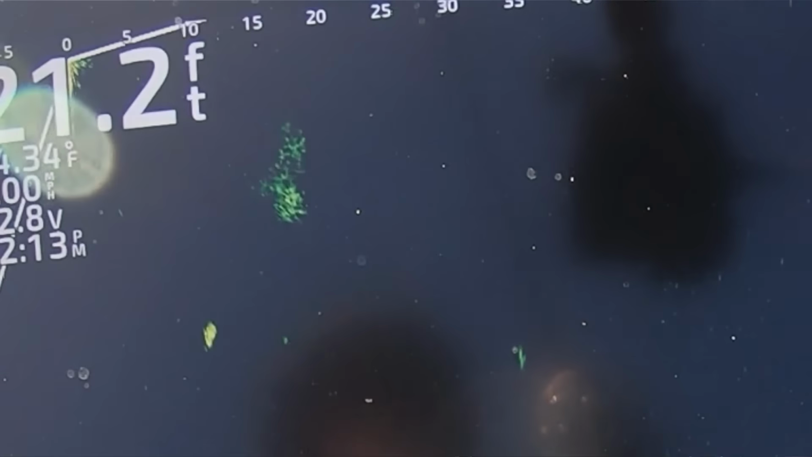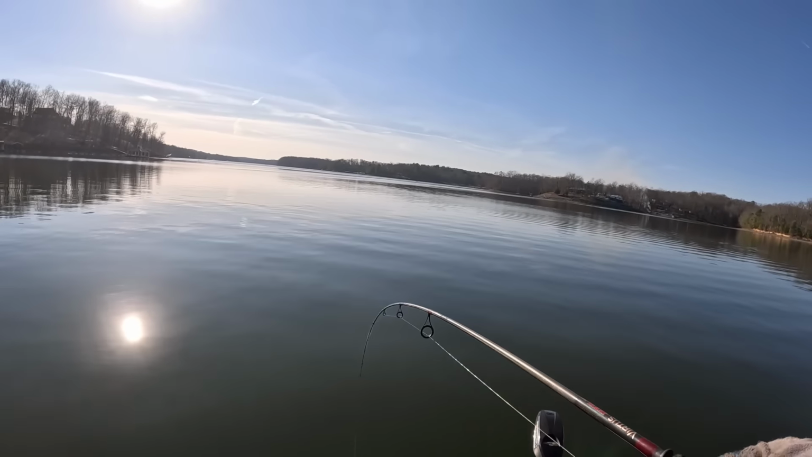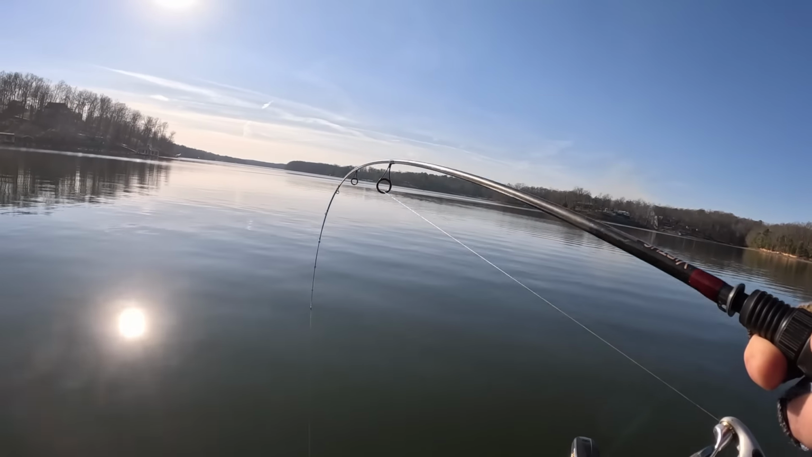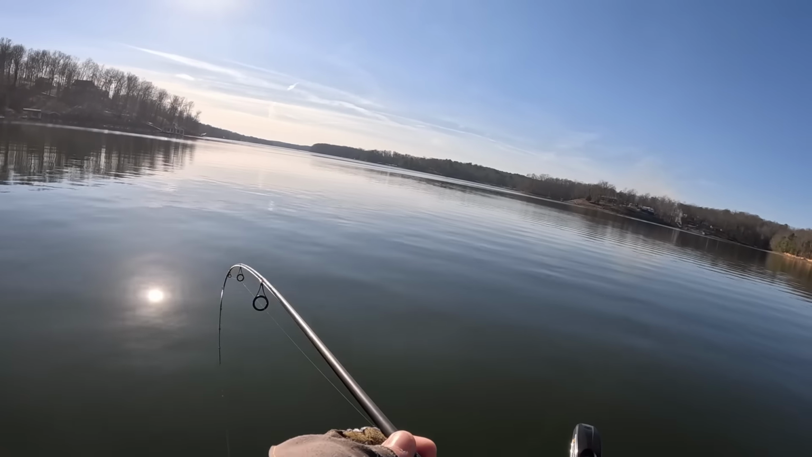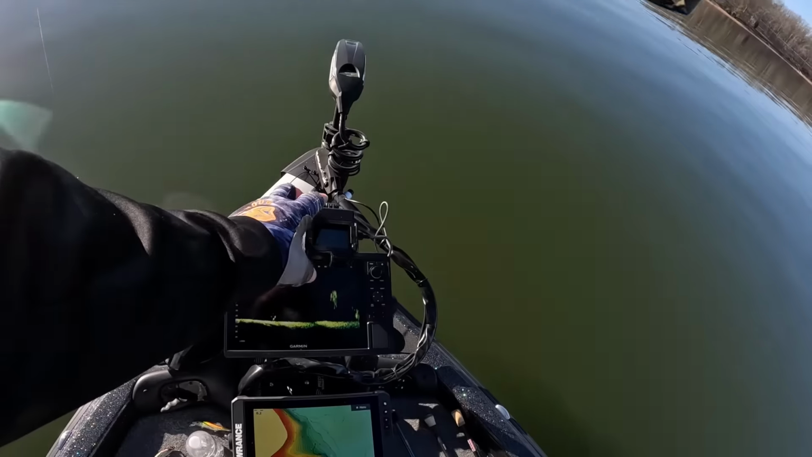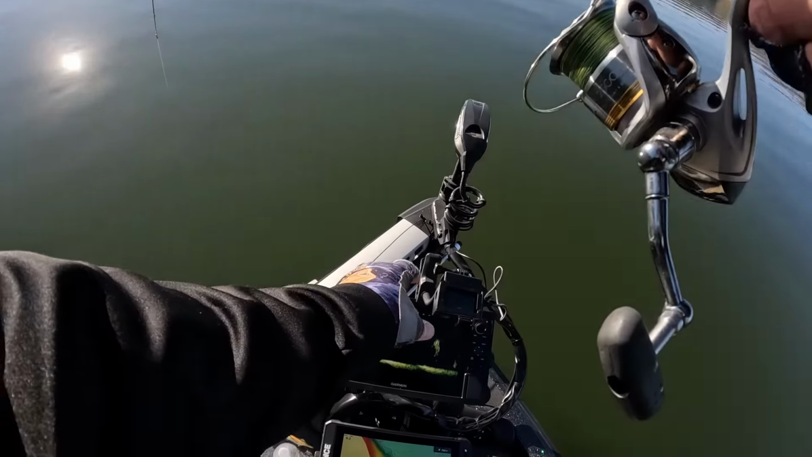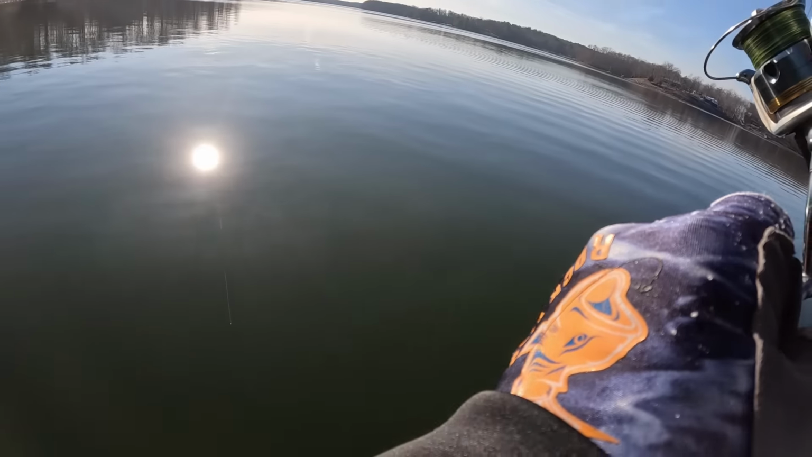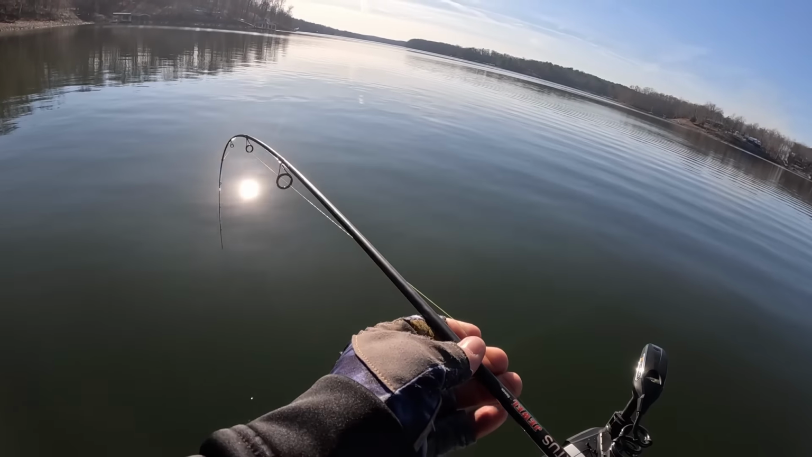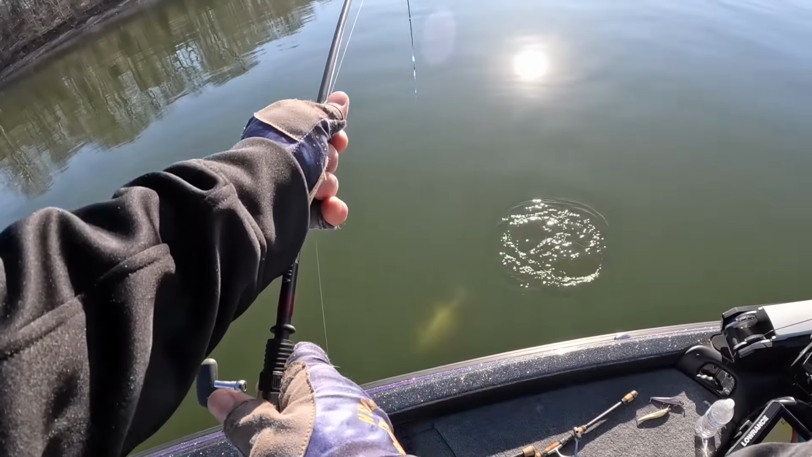Got that thing. Is it catfish or drum? Drum bite good. That is a drum.